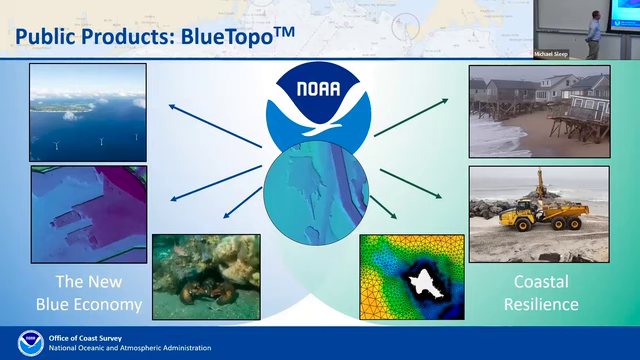It's, again, foundational. It supports NOAA's efforts for the new blue economy, as well as coastal resilience. As you can imagine, marine biologists and ecologists and infrastructure and energy siting and modeling and coastal resilience in terms of flooding and seafloor change. Like, you need the bathymetry to do all of this work. It's a primary input to a lot of science.